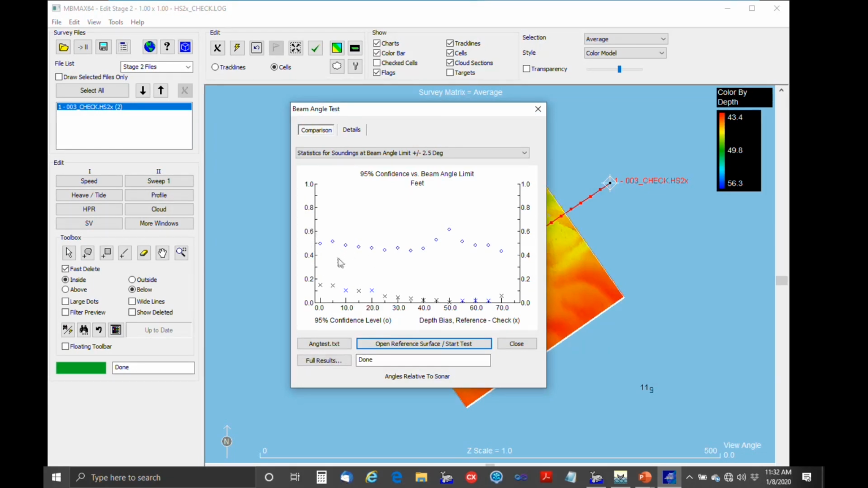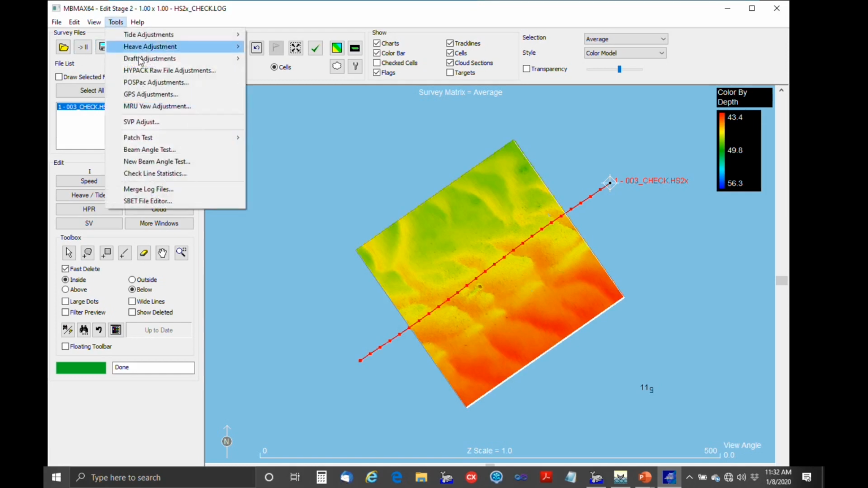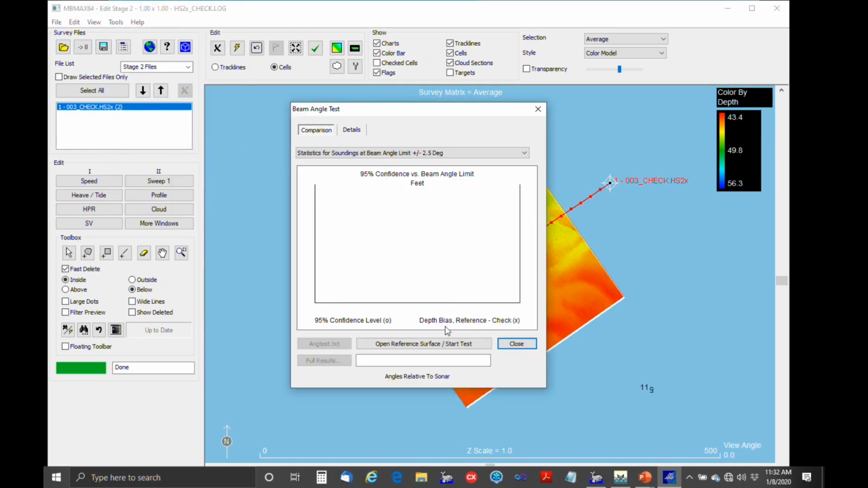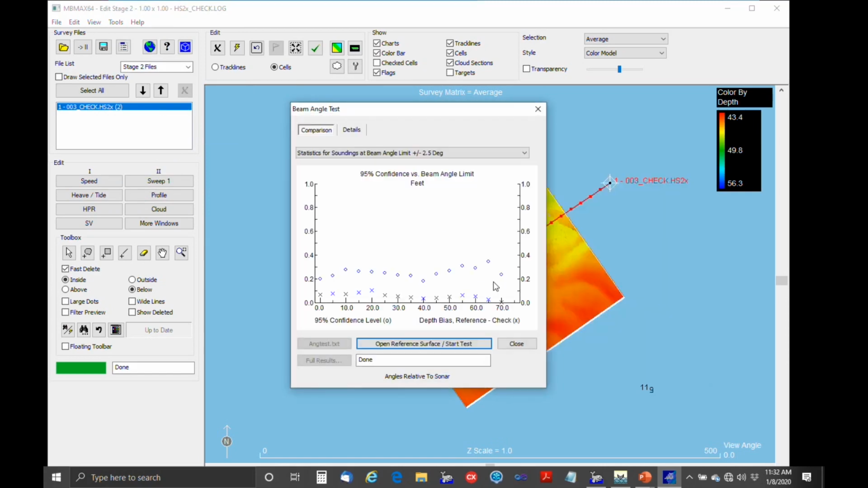Okay, so here's the results that we're getting. It doesn't look as good as what we've been seeing before, so I'm going to go back to our normal reference surface, tools. Which was more properly edited.